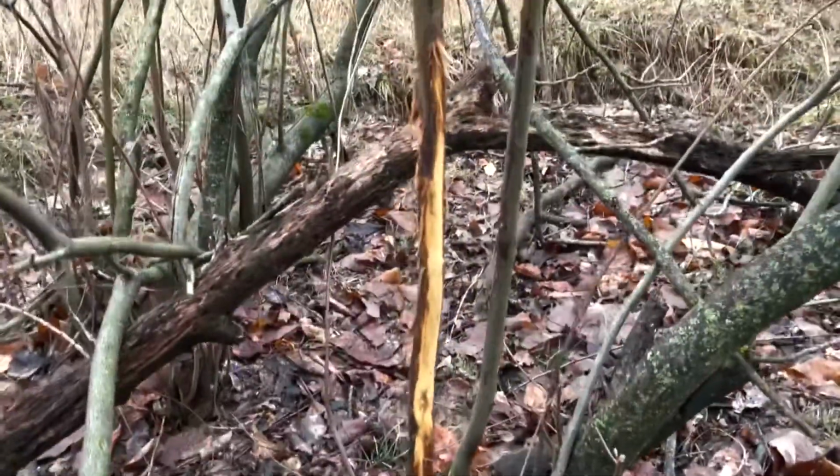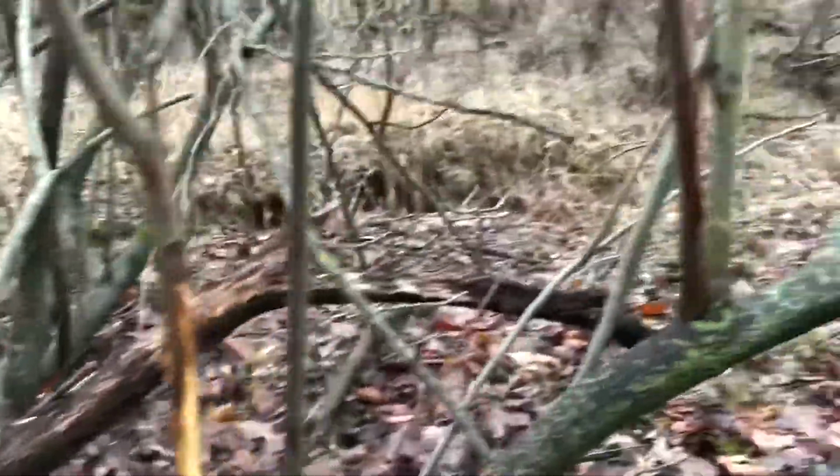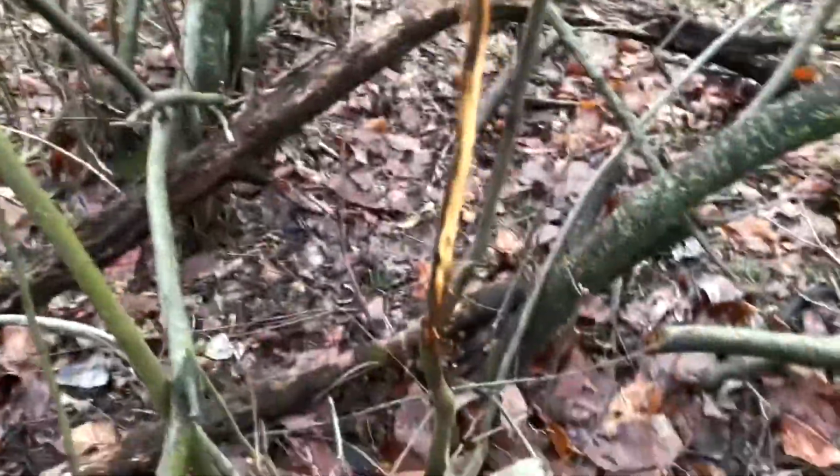That's a good sign right there. It looked kind of fresh, actually. Well, probably just because it just rained, but my stand's right over there, so it's a good sign.